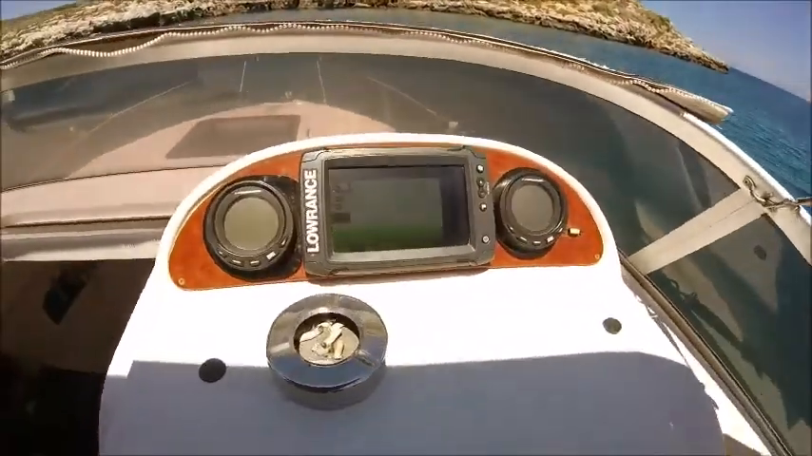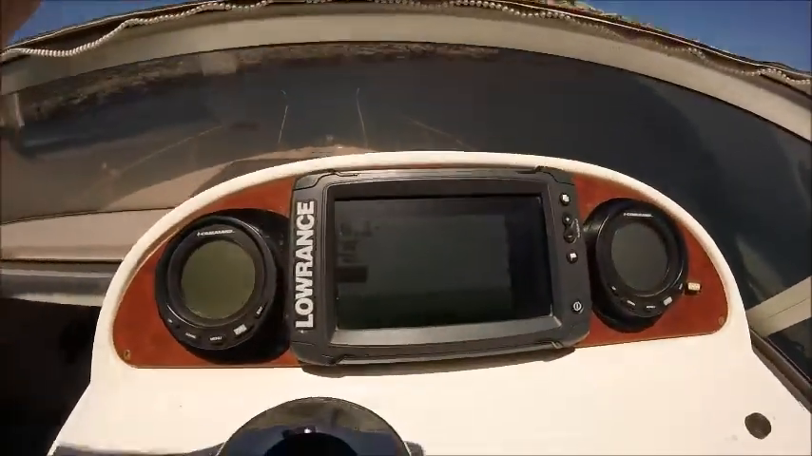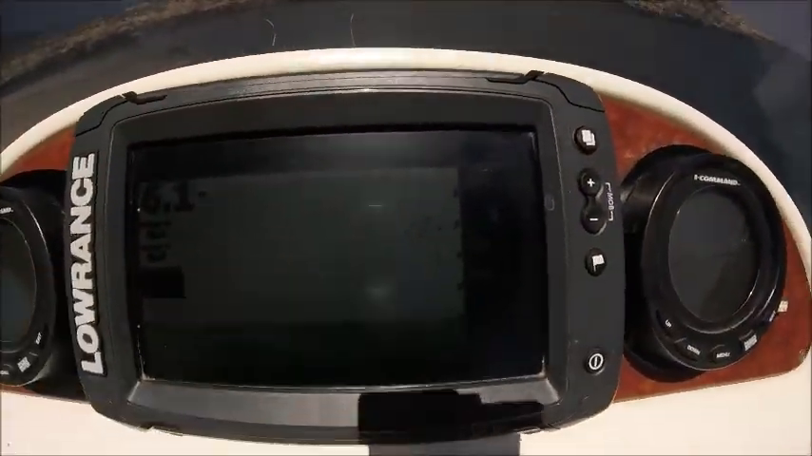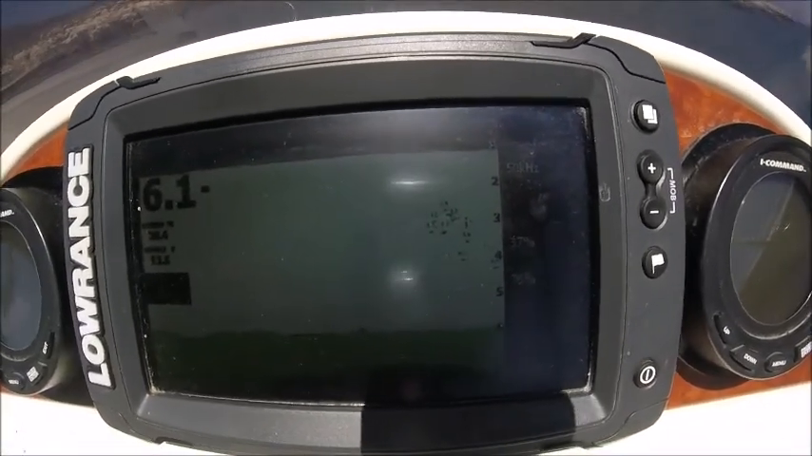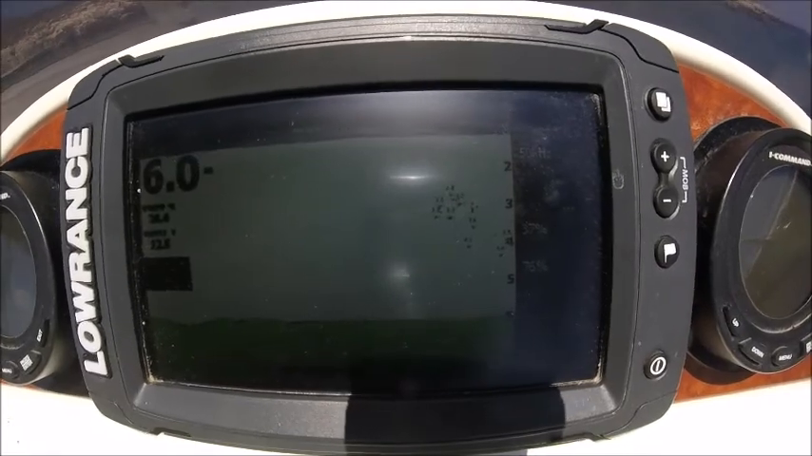Smart fish, I told you. I did tell you. And let me show you this. Right. There's the fish. Look, can you see that? Let me give you a close-up. There's the fish, and it tells me the depth. 2.8 metres. 3.5. Can you see him coming in and bleeping?